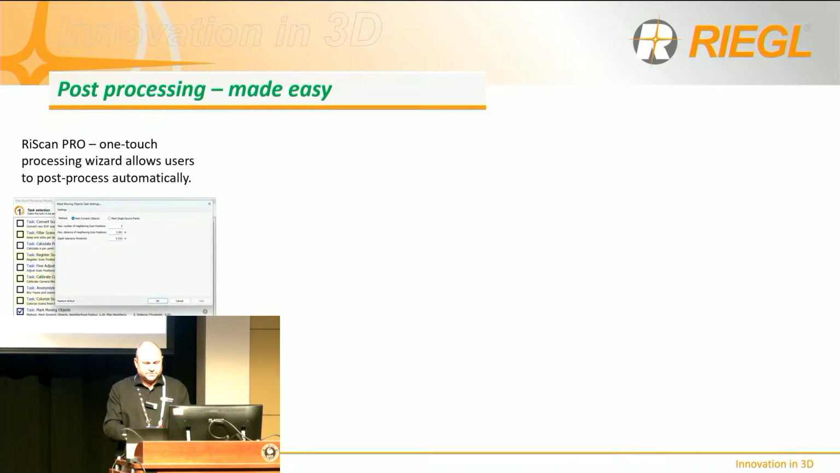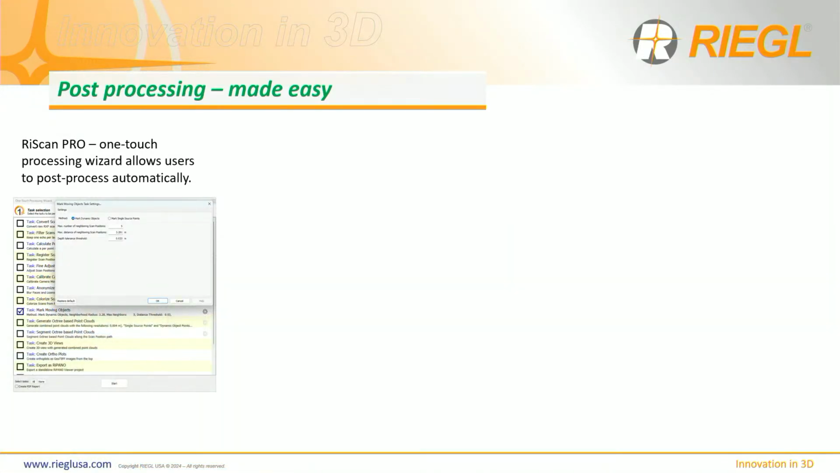All right, and also in RiScan Pro, sometimes the client may want a point cloud. So you want to give them as clean a point cloud as possible. In RiScan Pro, the one-touch processing wizard, there are a lot of tools that you can utilize, but I'm just going to show one. It's mark moving objects.